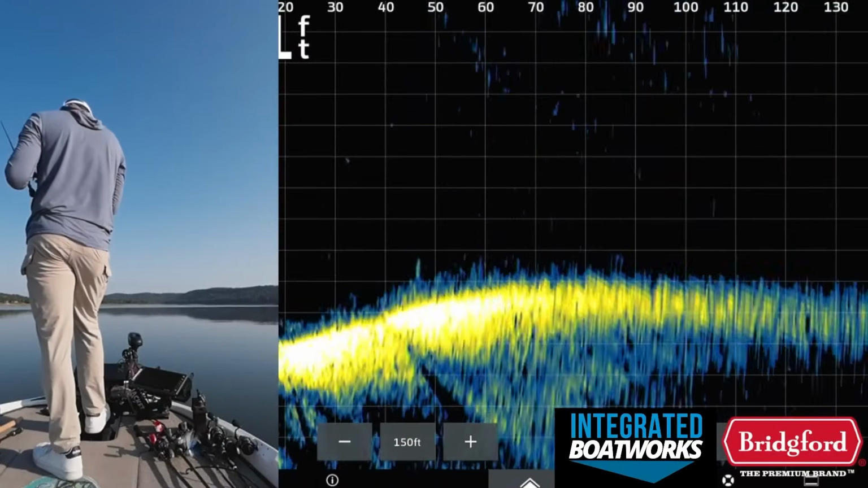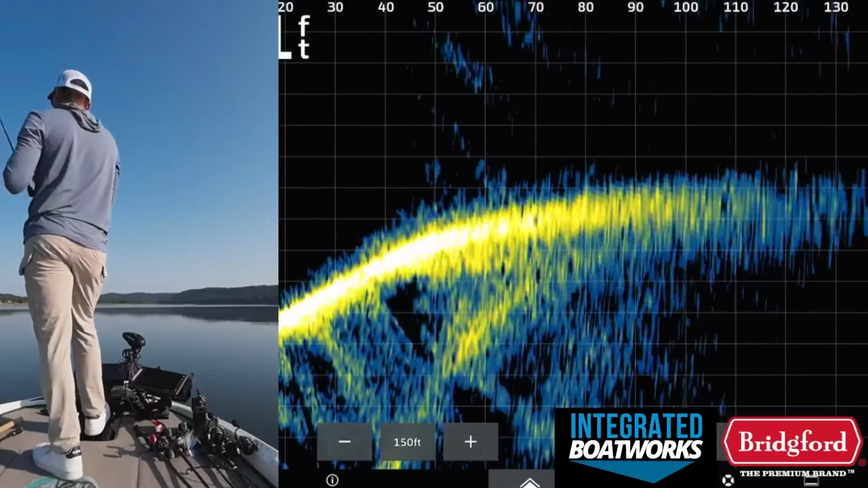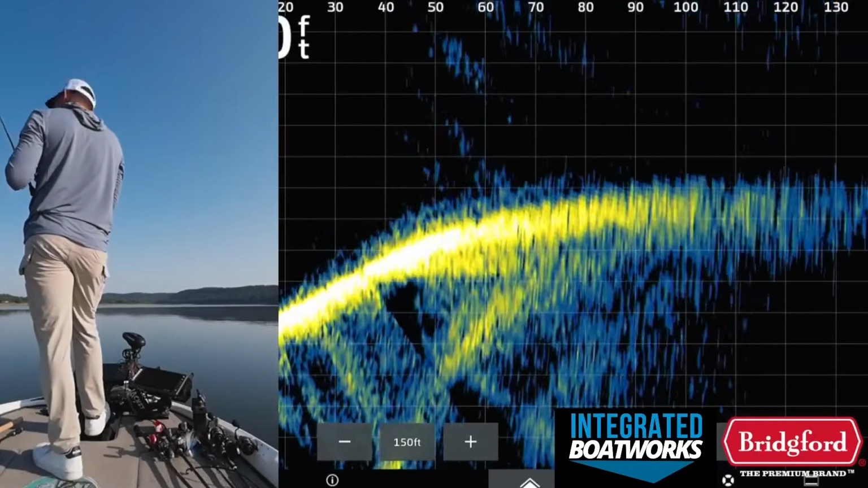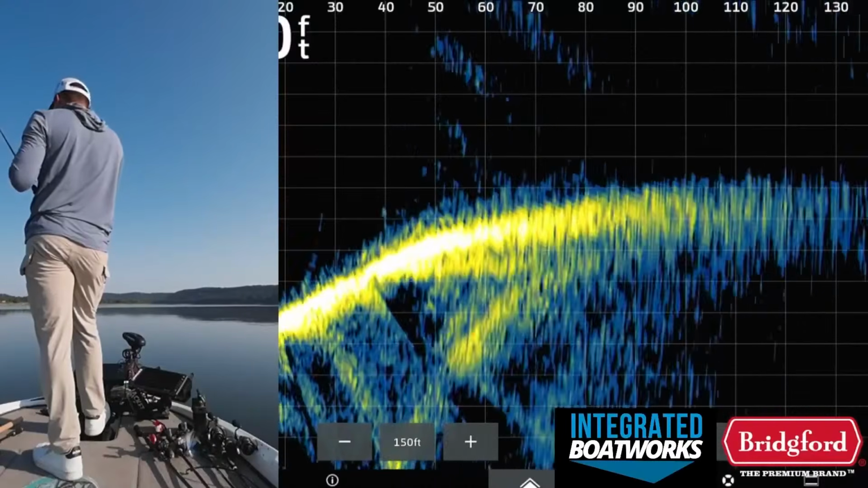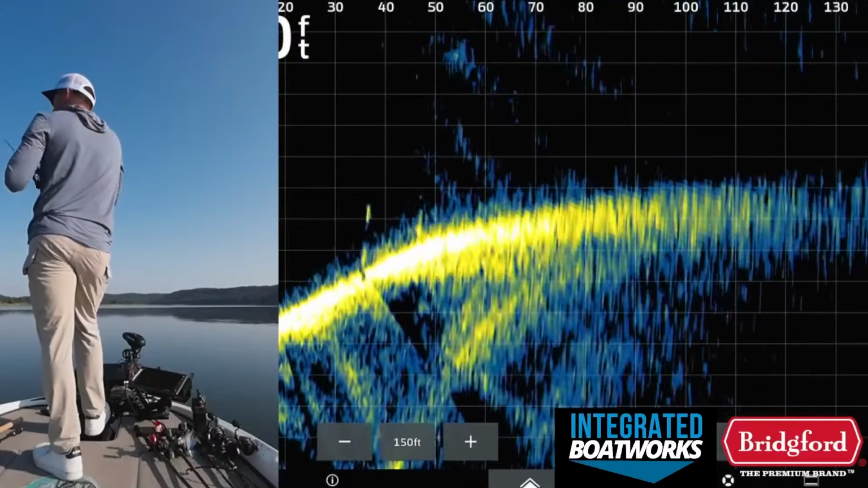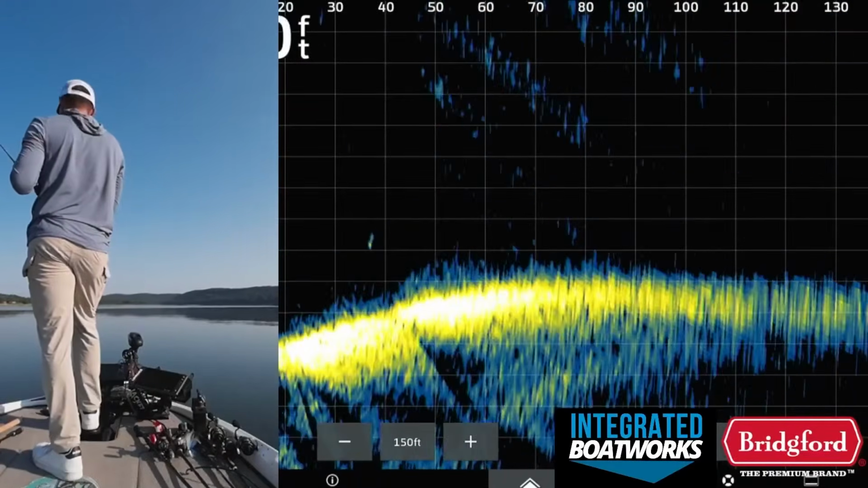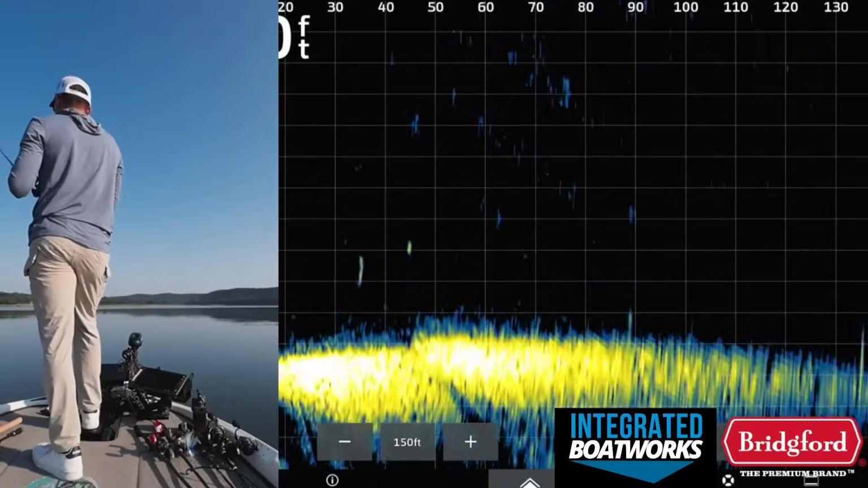These fish look like they've kind of calmed down since this morning. They're not up there like they were, which is actually not a bad thing, because it may mean they've tightened up in a group and might be a little bit easier to catch. Or they've pulled to that brush that's over here, so that's not always a bad thing.